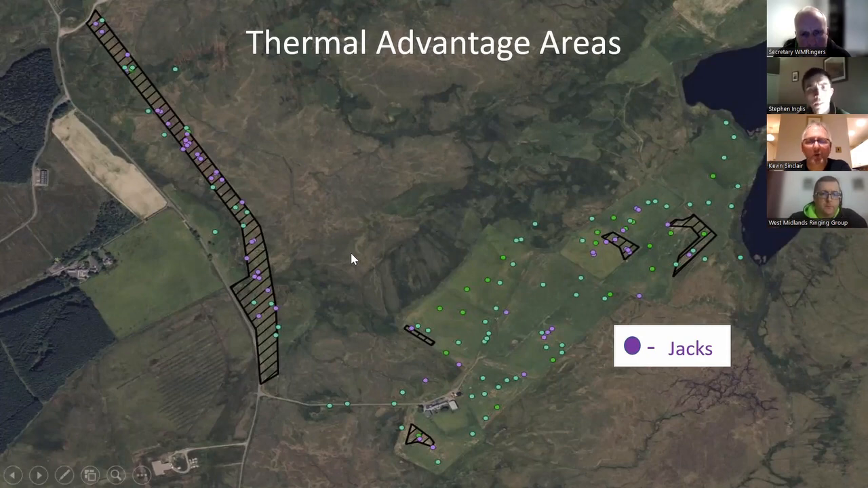And just picking up on what Stephen's saying there, if you have a look at these hatched areas, principally I've only highlighted the ones in purple, but it's principally jacks where we're benefiting here in these hatched areas. You could argue that the green ones, which are the woodcock mainly, you would probably have picked up down this area anyway through eyeshine. But a good proportion of these jacks down here and up here, we probably wouldn't have seen, or Stephen probably wouldn't have seen. So it's a real good example of where thermal's just being a game changer.